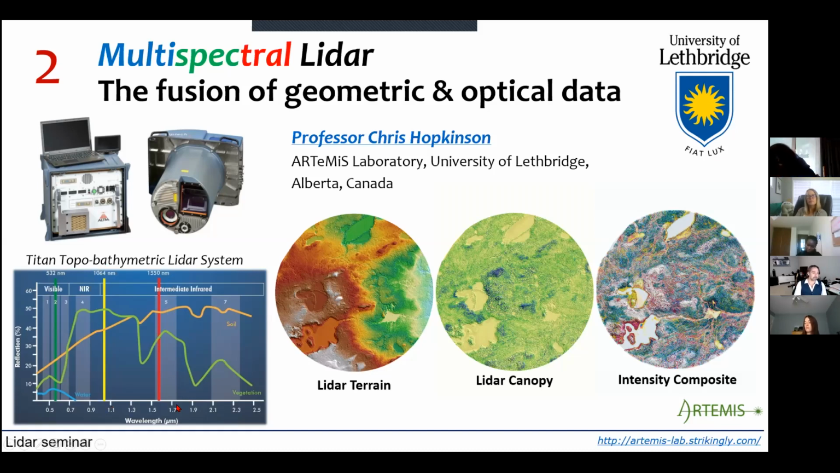And then we also have 1550 nanometers, which is more in the shortwave infrared range. And so you can see how that matches up to Landsat bands. So we're close to band 2, close to band 4, and close to band 5. Anything we can do with those bands in an optical sense, we should be able to do with the multispectral LiDAR as well. That's one of the things that we're testing.